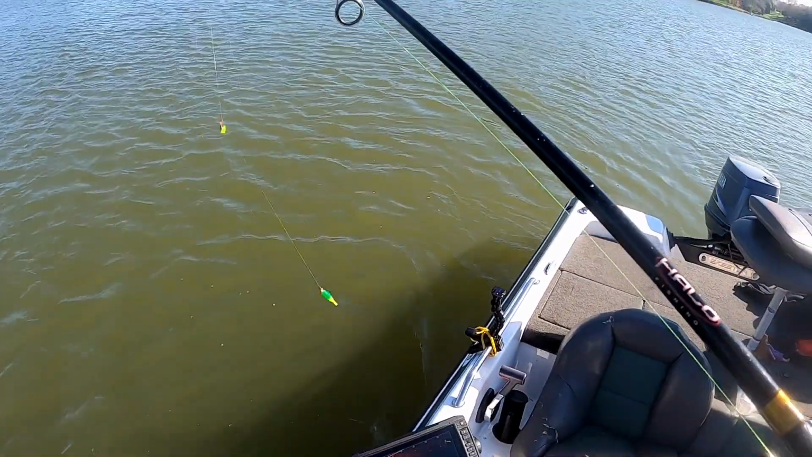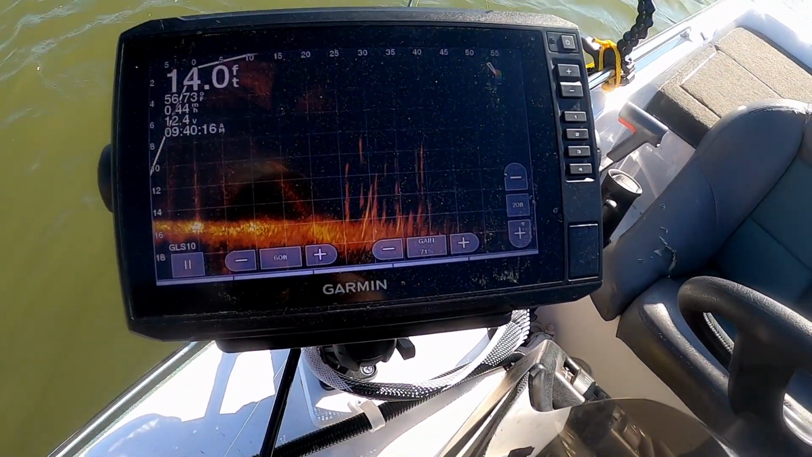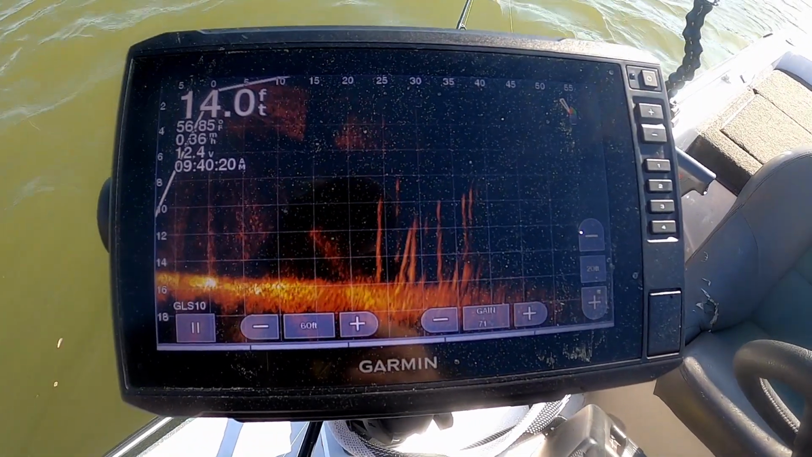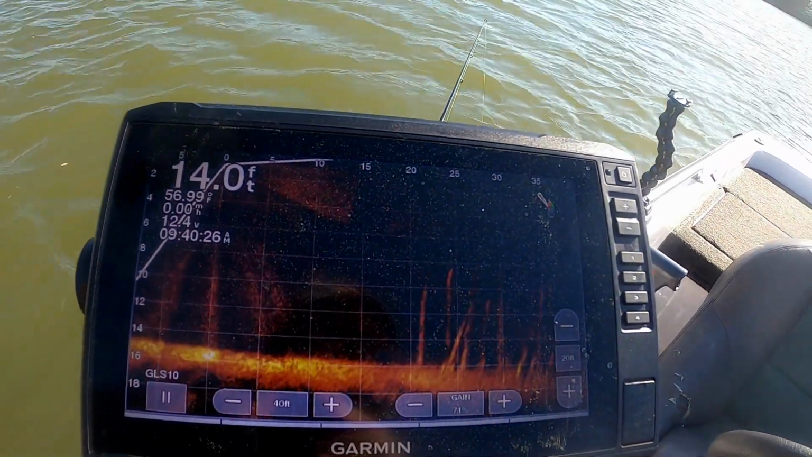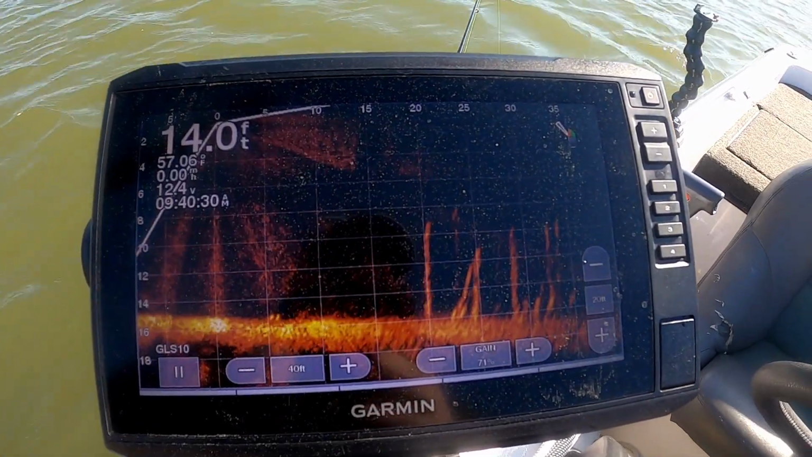Alright, let's see if we can find them keepers out here. This is another bed right next to it. Again, it doesn't look like you got a whole lot in there when you're out further. As you get closer, you can see those bright dots there on the bottom. They've been hugging the bottom, so you gotta kind of look for them.